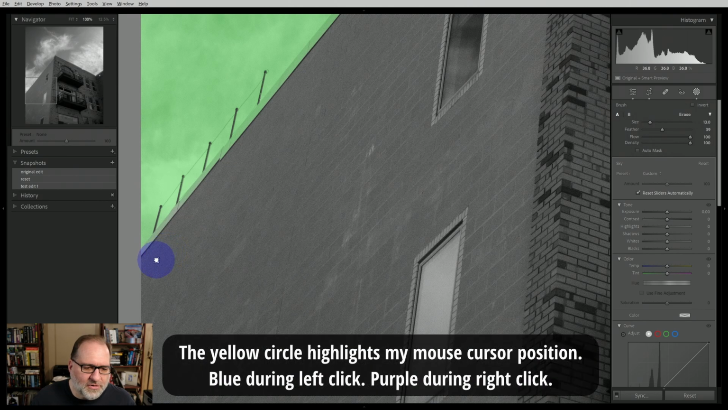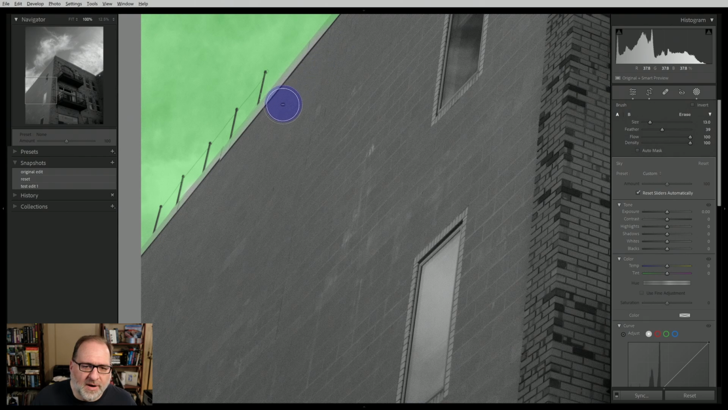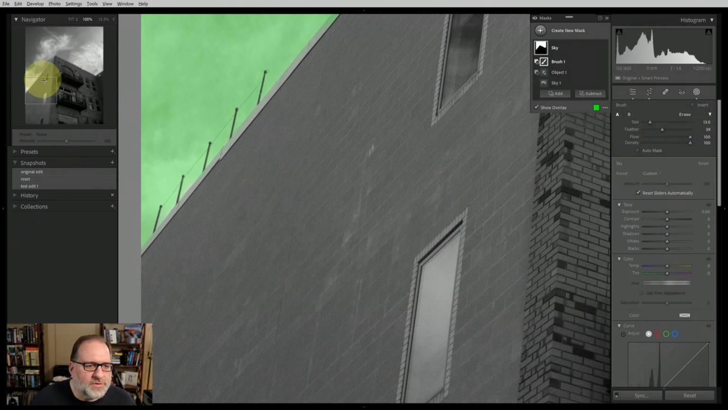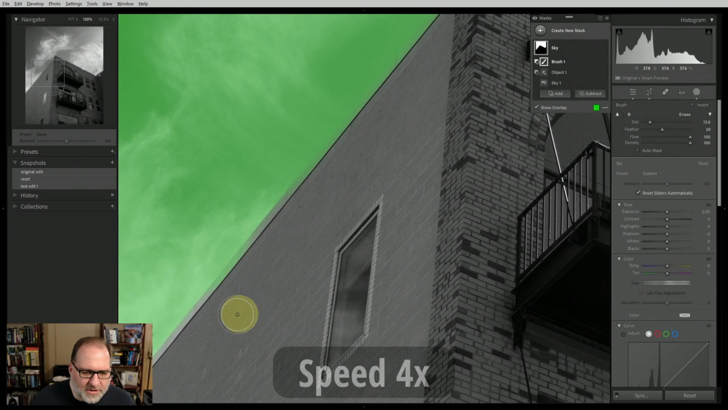My highlight circle goes from yellow to sort of purple here. And that's an indicator that I'm holding my mouse button down, so that you can visually see that I'm holding my mouse button down. And I'm going to work along this edge, do my subtraction. So I'll just spend a moment here working my way along the image and subtracting all of these edges so that I get a nice clean edge. I'll use the navigator to move my way around the image.